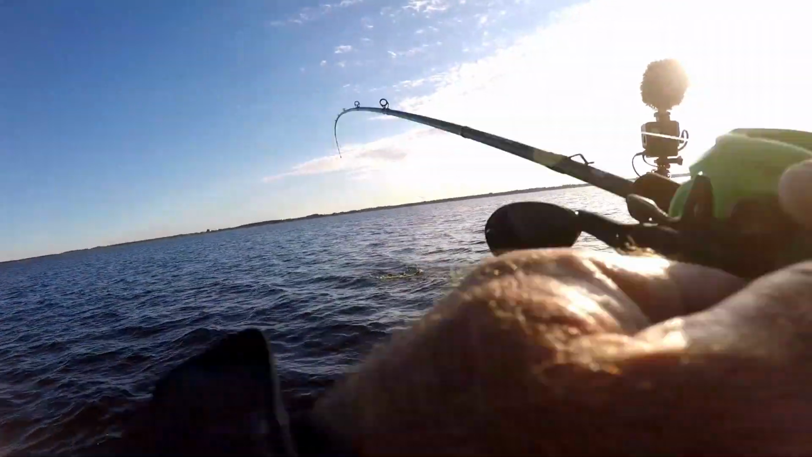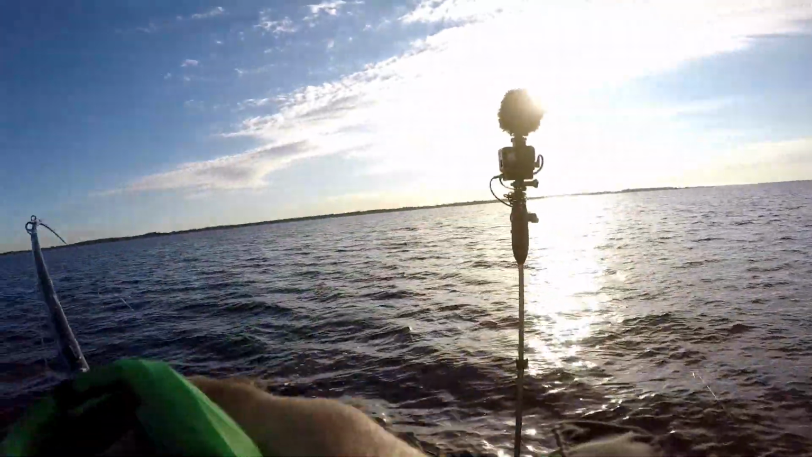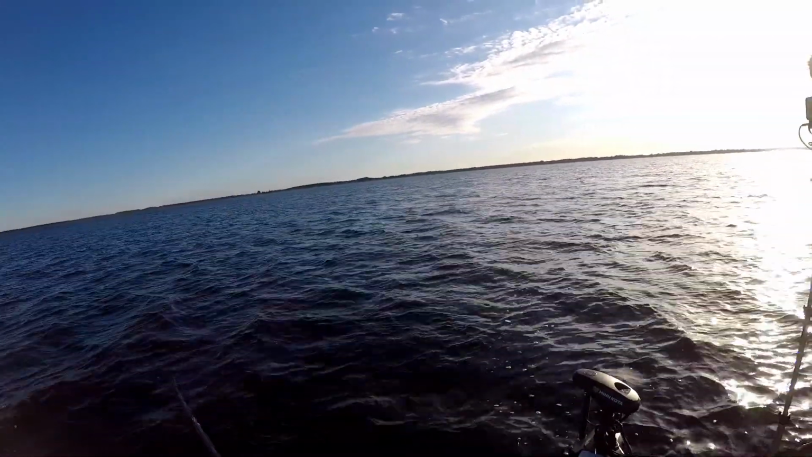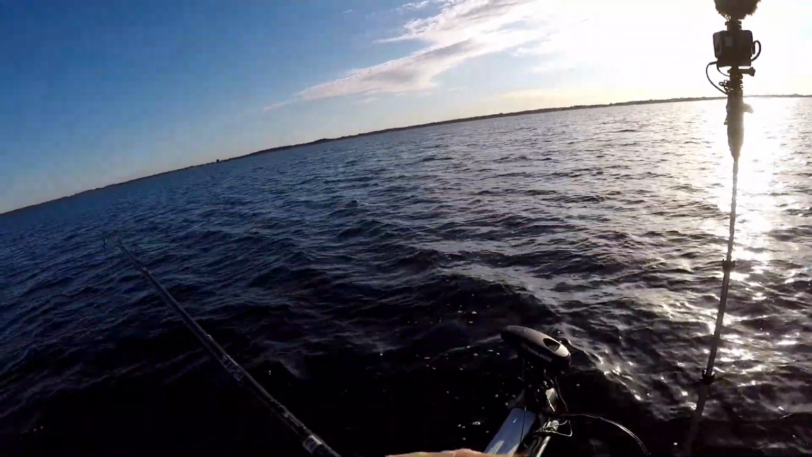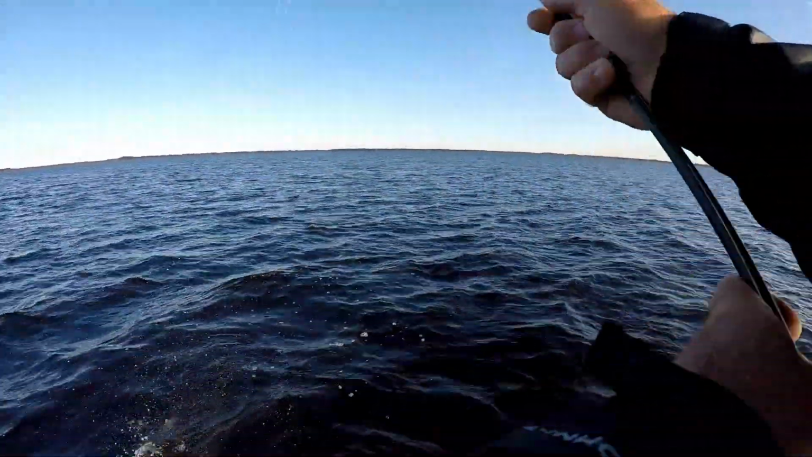A good one? I think that's the blur from where the fish I just hooked right there. Do you see it on the back one? Yeah, I can see it right there. Dragging my worm, repositioning the boat. That's what I was doing.